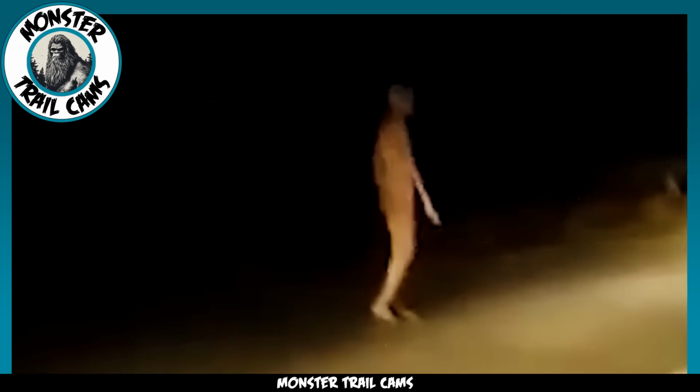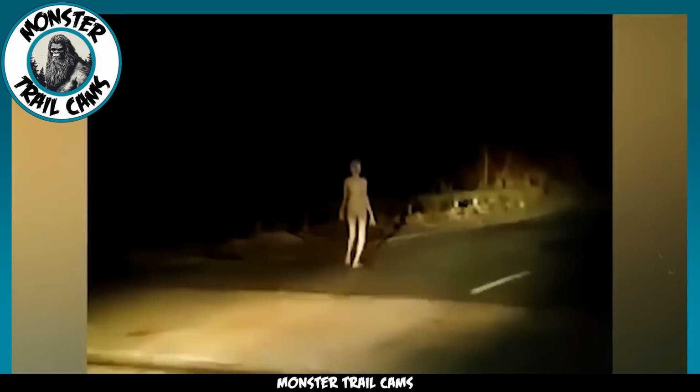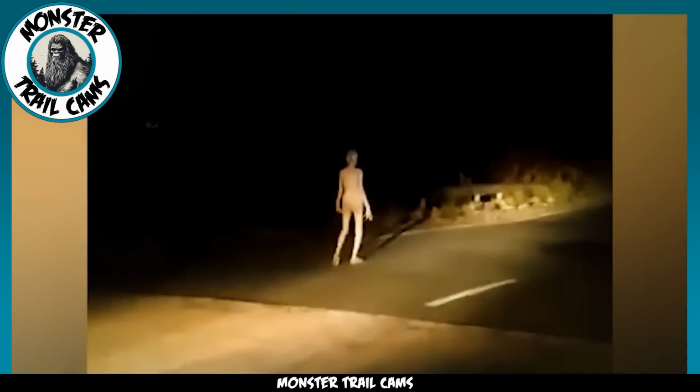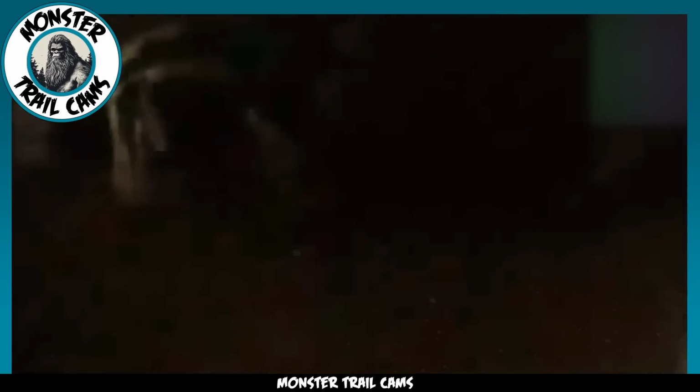It fits the description of extraterrestrials known as greys. These are the type of aliens from the many reports of abductions, but they are not often seen wandering around the Earth. So this is a strange encounter, to say the least. If this footage is authentic, what is this being doing? Why is it walking along a road after dark? If we are looking at an alien, what is its purpose here, and why does it not interact with the motorcyclists?